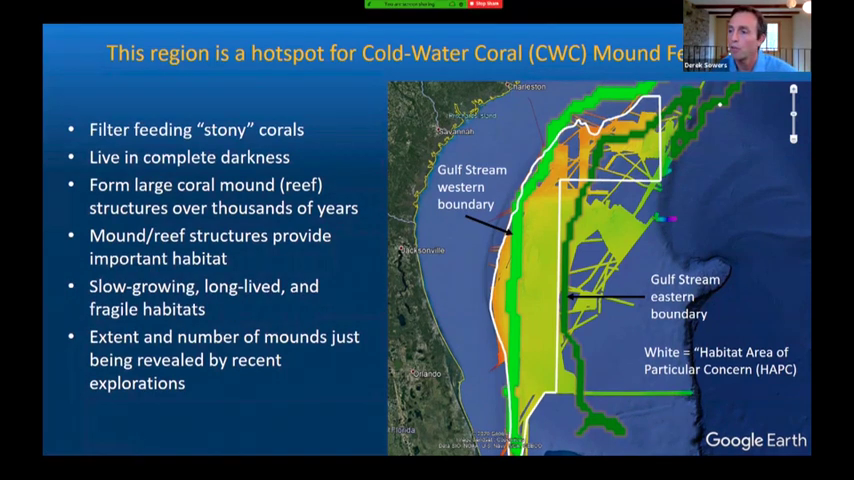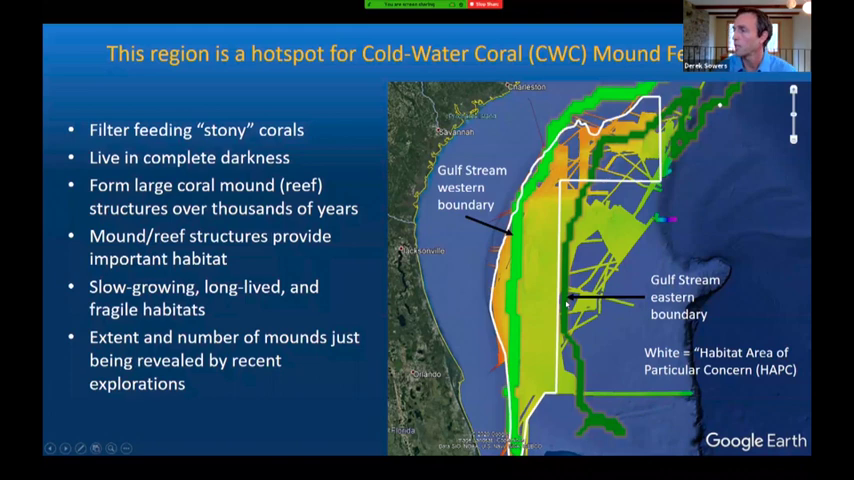The extent and number of mounds is just being revealed by recent explorations that have been done in the last few years. I did also want to point out that the Gulf Stream moves from north to south right over this entire province. This light green is the western boundary of the main axis of the Gulf Stream, and the darker green here is the eastern boundary. And it's really just constantly bringing turbulence and food supply to this habitat area.